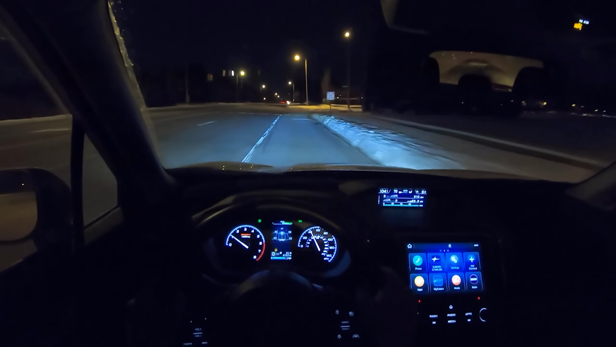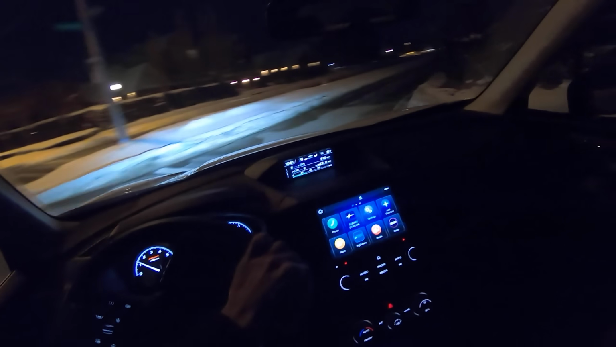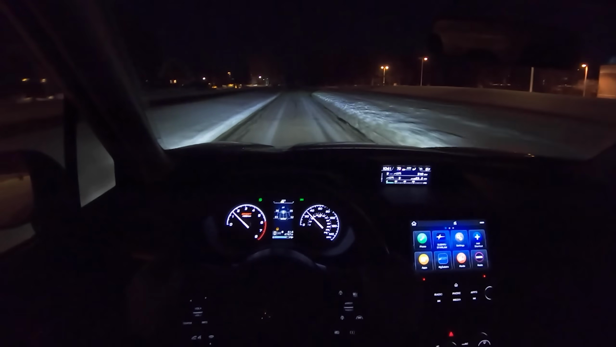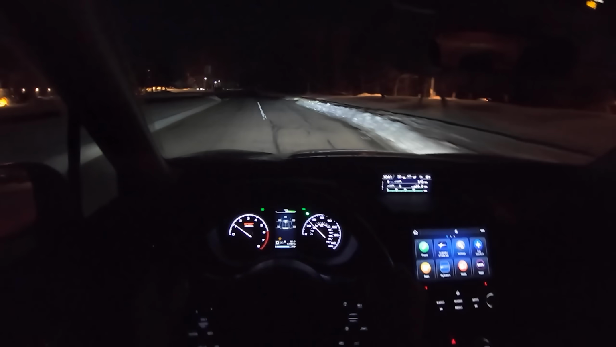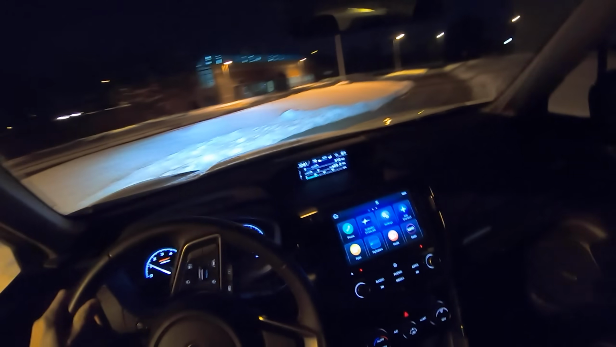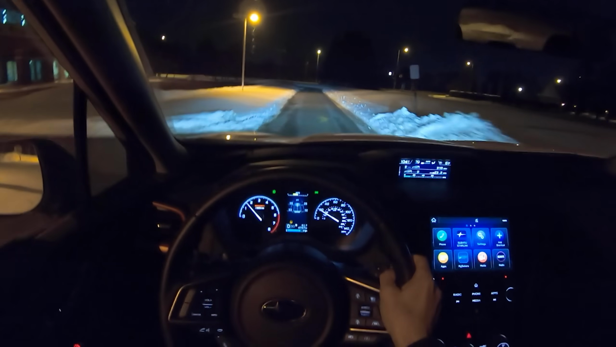Okay guys, well thanks for watching. That's the new Subaru Forester. A little bit of an extra fun piece for you at the end. I think this is going to be a good car. It's going to sell well for Subaru. They've done a nice job putting together a good, comfortable package. So I'm a fan. I think for what it is, it does a good job, and it definitely serves its purpose.